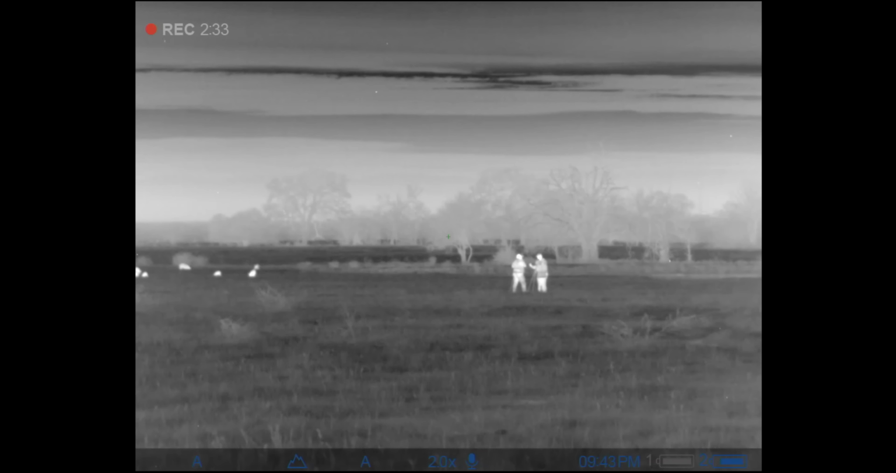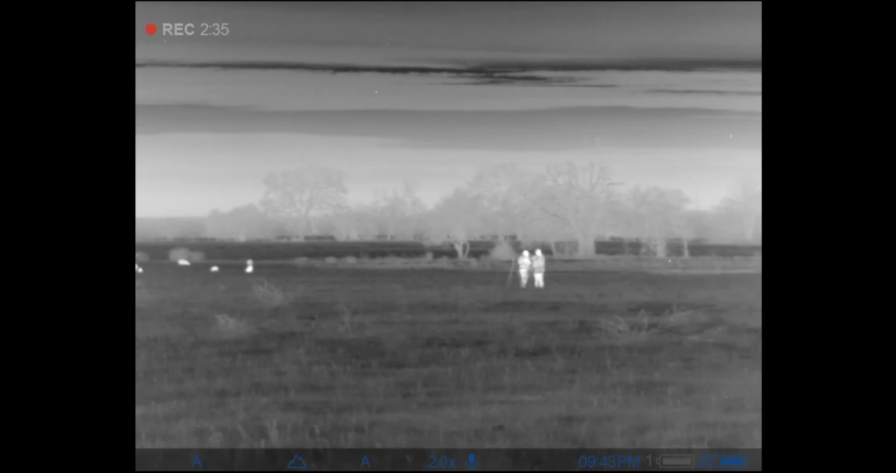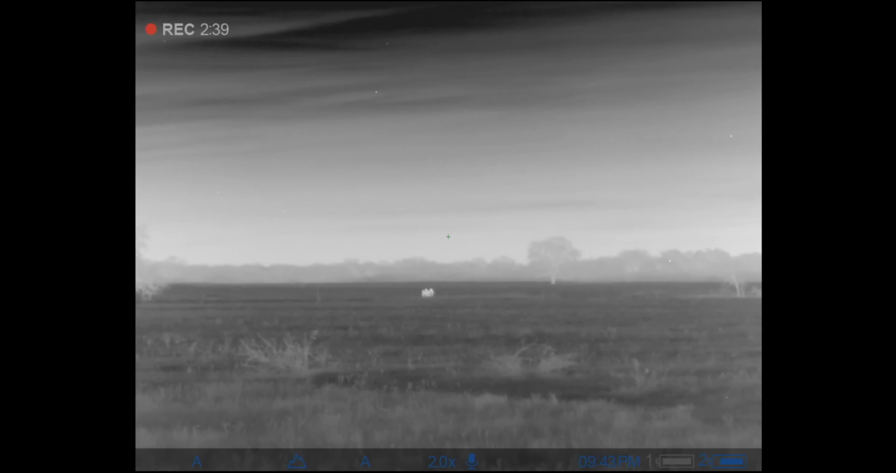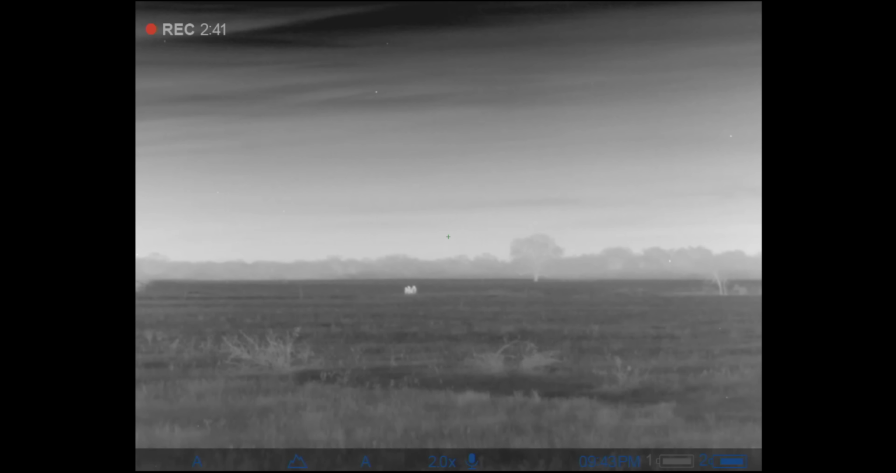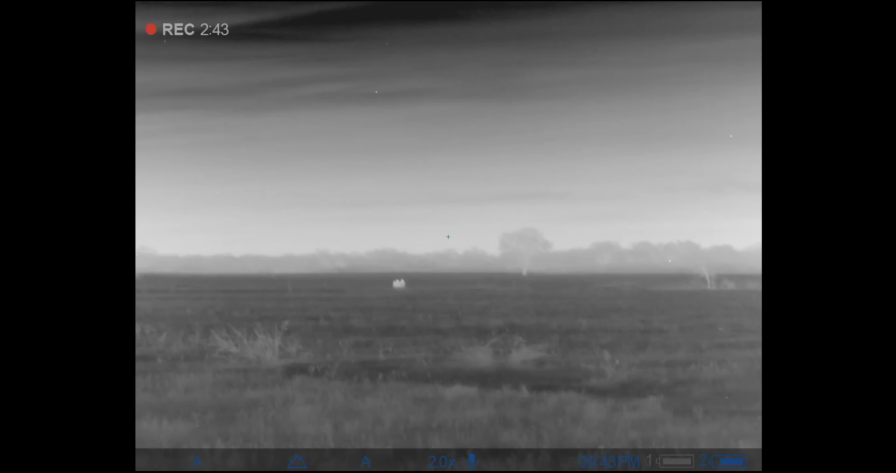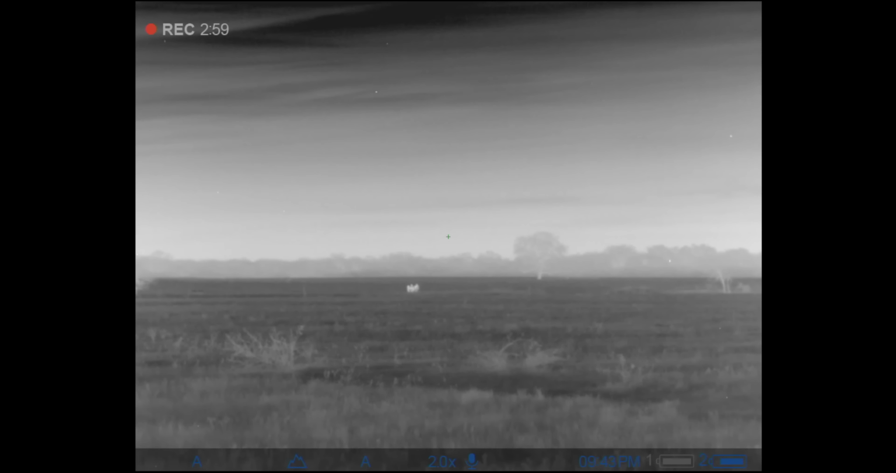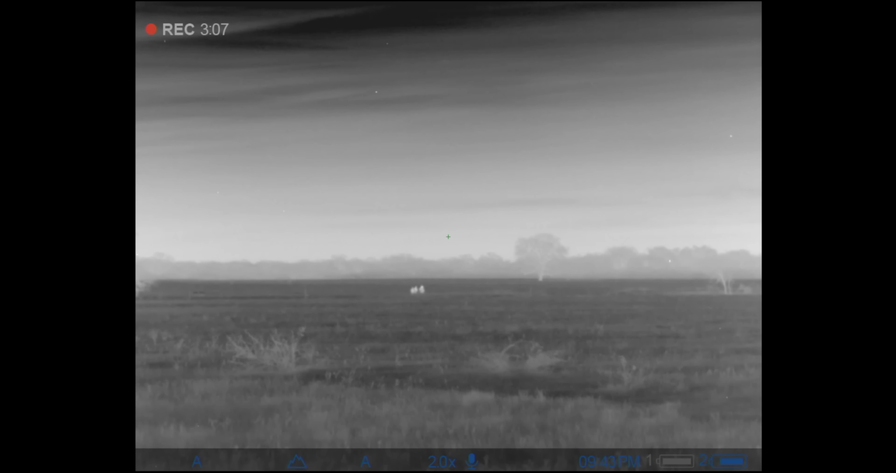Just want to reiterate that this scope is not mounted to a rifle. This is on a Picatinny rail that is on a tripod. So we are not pointing a rifle at these people at all. So we're going to fast forward through this little bit right here, and then we're going to pick up on the shooting here in just a little bit.